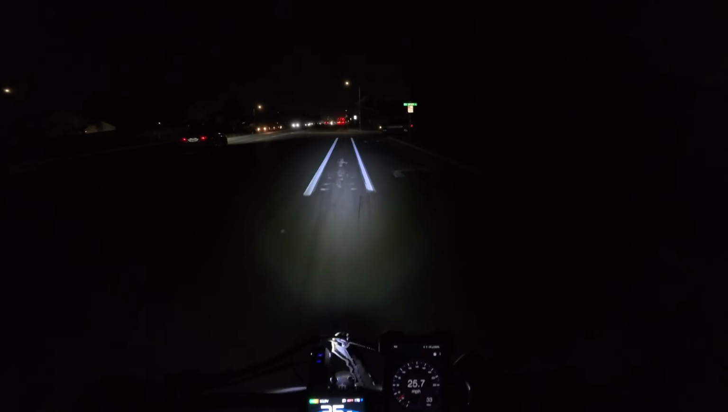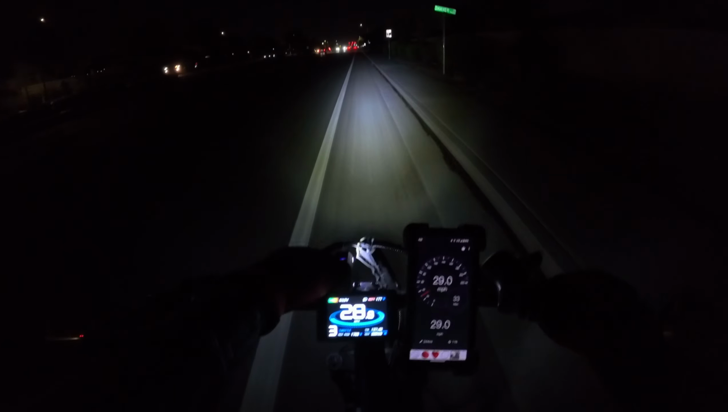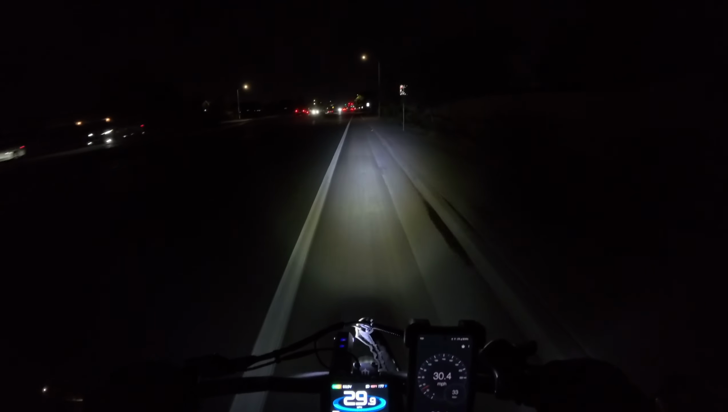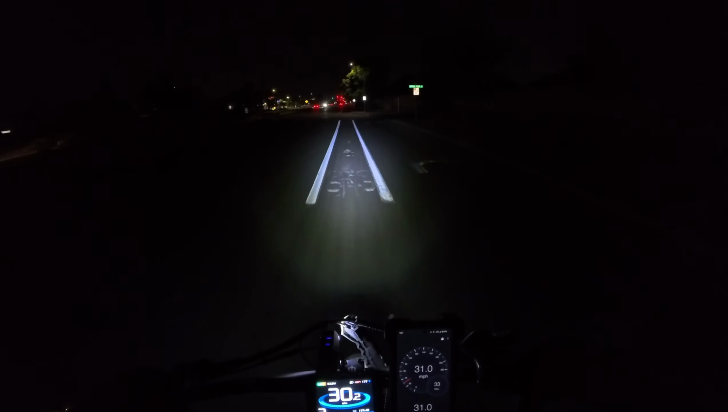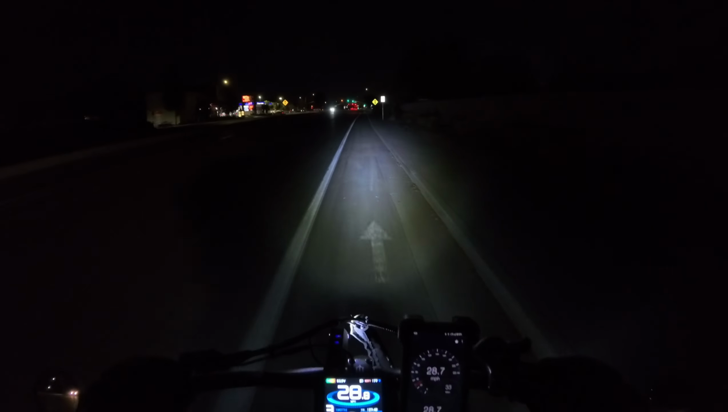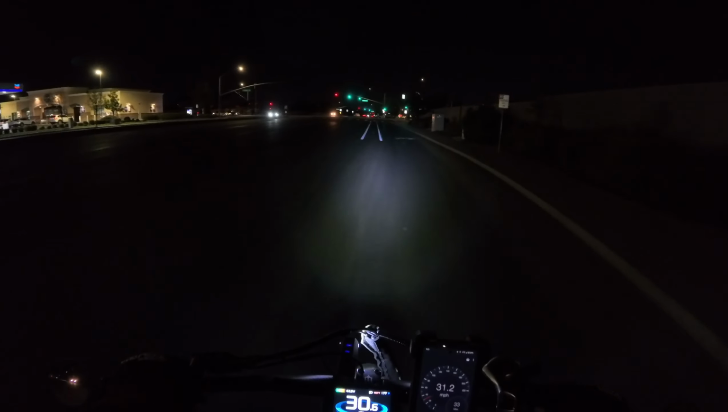But yeah, when I first started riding at night, I was scared a little bit, just because I didn't know about the cars and stuff. And at that time I didn't have a mirror either. So now I'm actually used to it, because my buddy lives kind of a ways away, and I've ridden home from his house to my house at night before. I'm just used to it at this point.